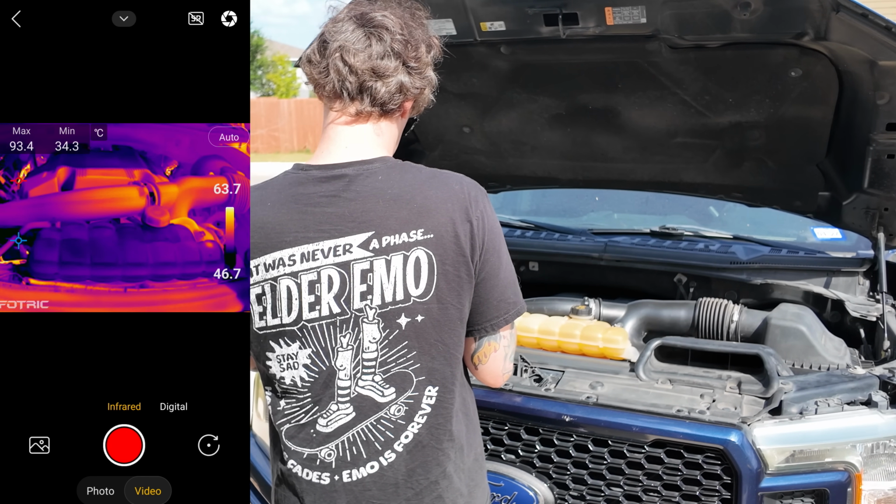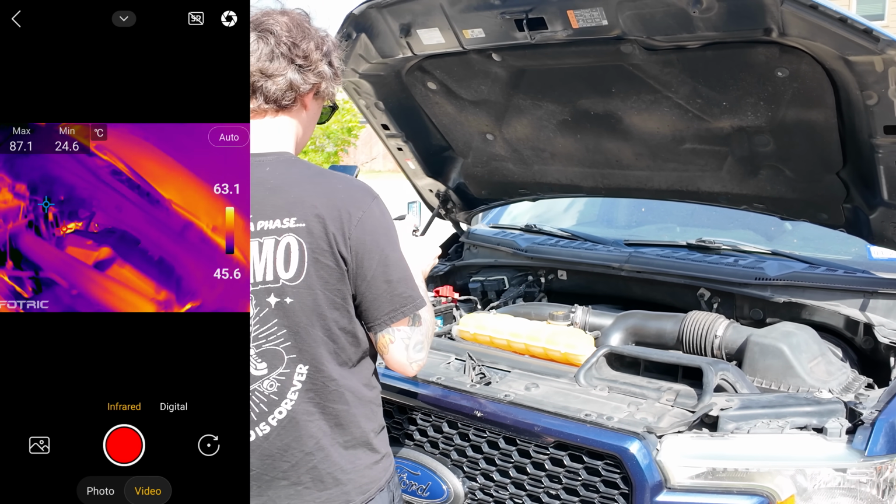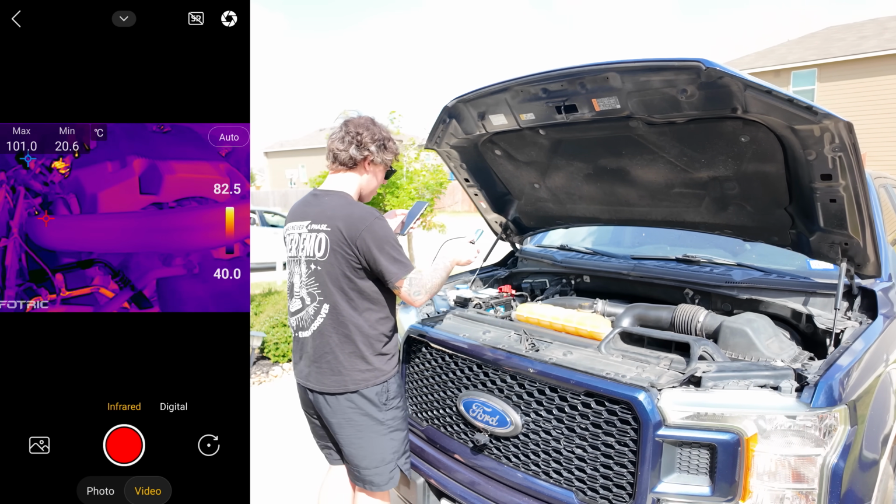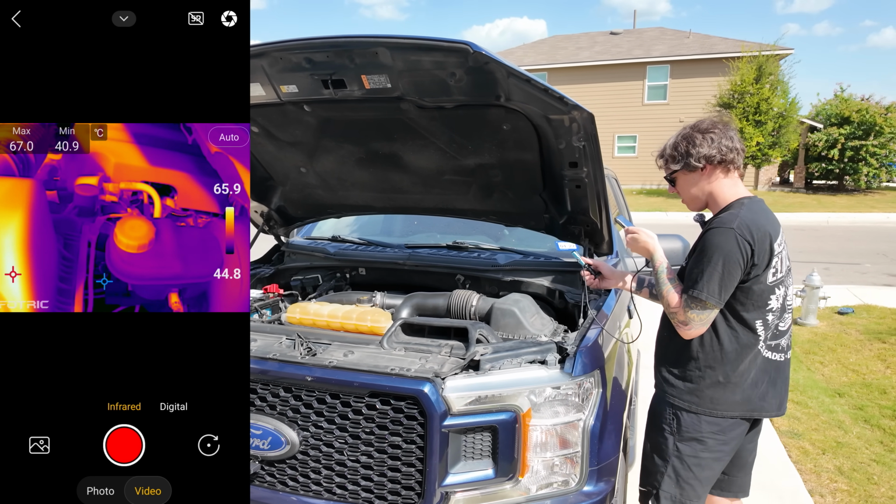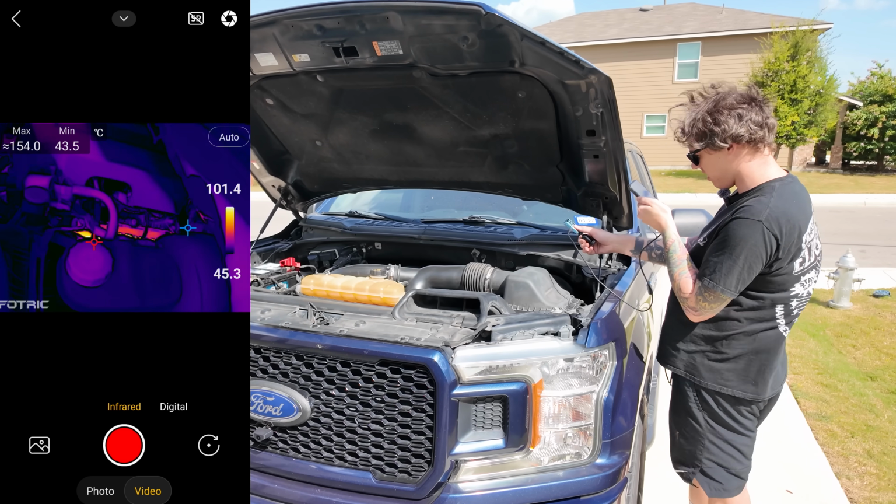Engine. Maybe can I do one of these? Will it make it full screen? Okay. Pretty warm in there. Oh yeah, there we go. There's a little engine. See that heat in there?